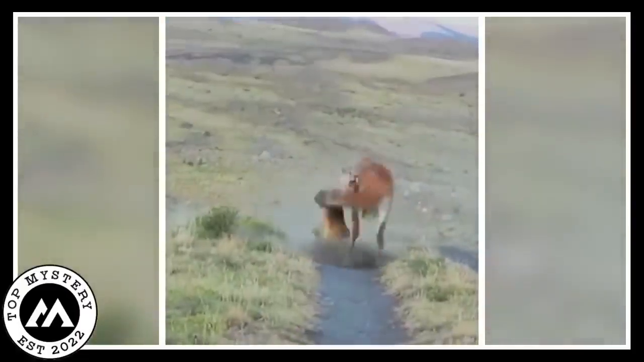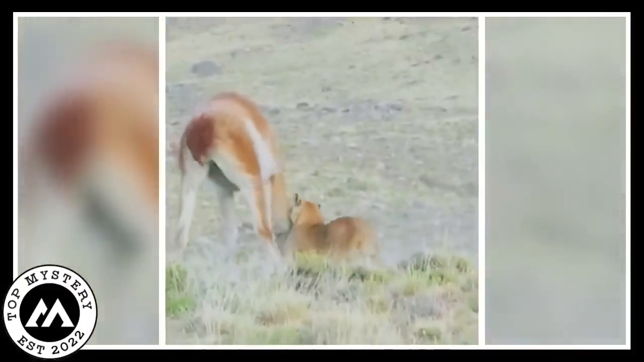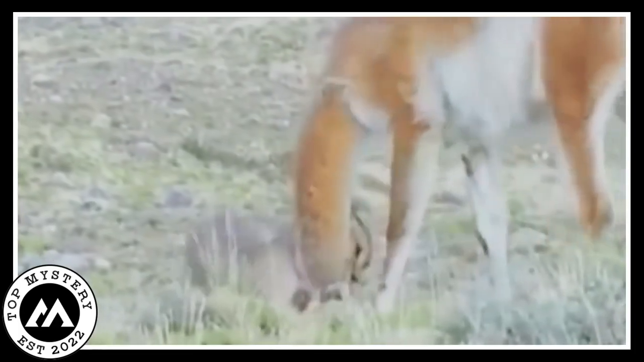They both fight for a while. The llama shakes the lion a lot, but even the lion does not let the llama go. At the end, it shows that probably the lion won and the llama's lost. But the llama tries best not to get defeated and fights till the end.